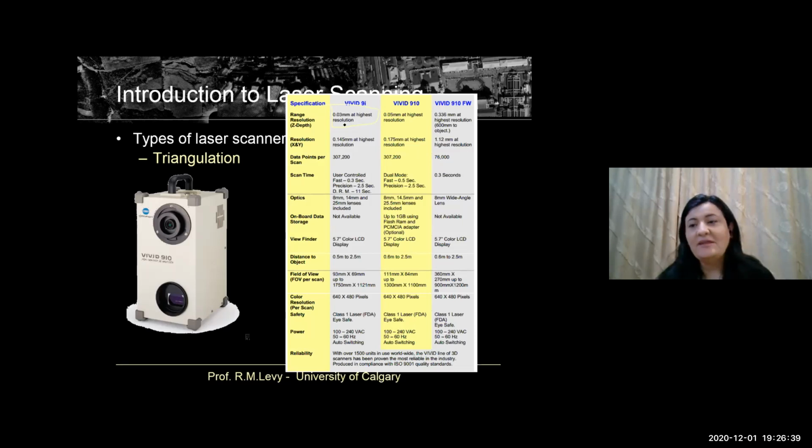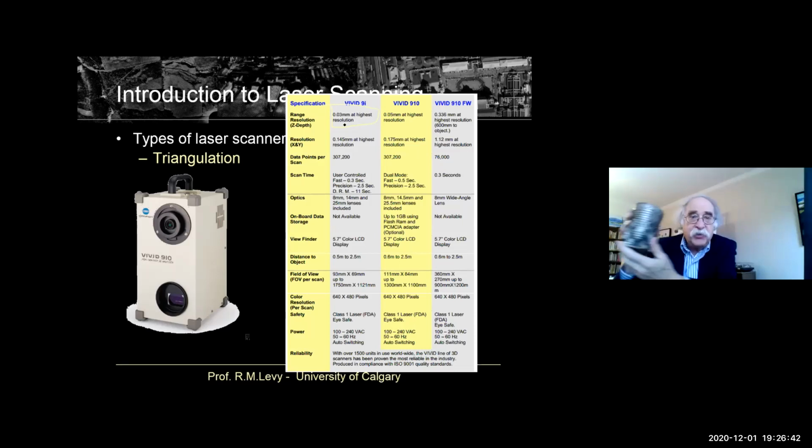So I would probably use it for capturing objects where I want something very accurate.